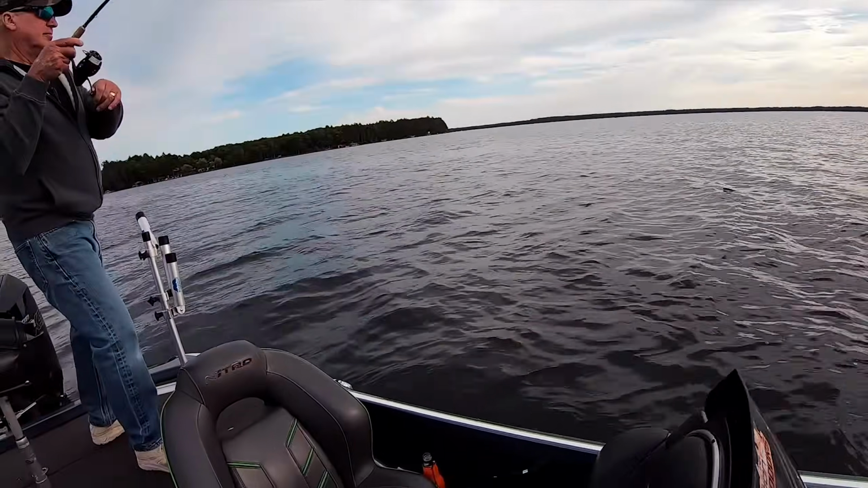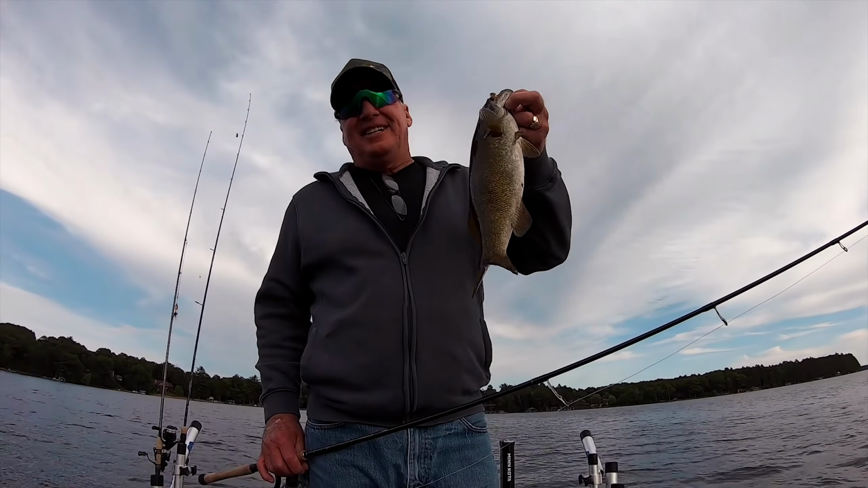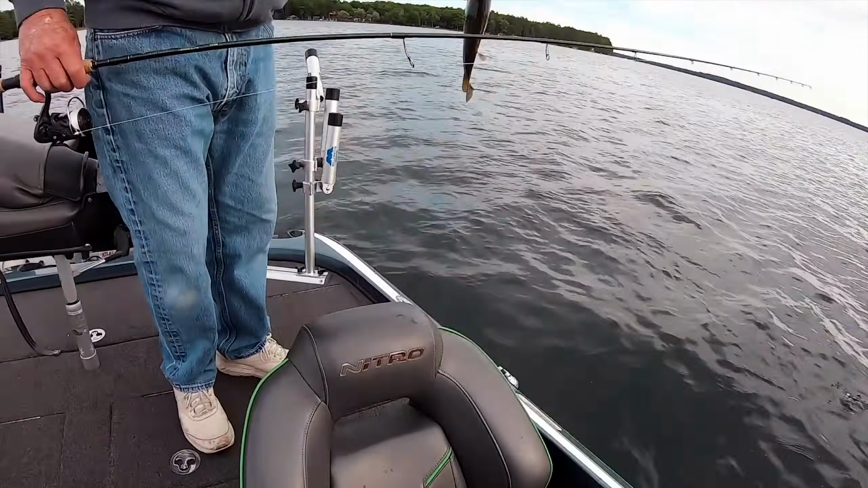I'm an idiot and I forgot the net today. Another one right on the top of the lip. Hammer down. Hammer stick. They just work. Let's go. Nice fish.